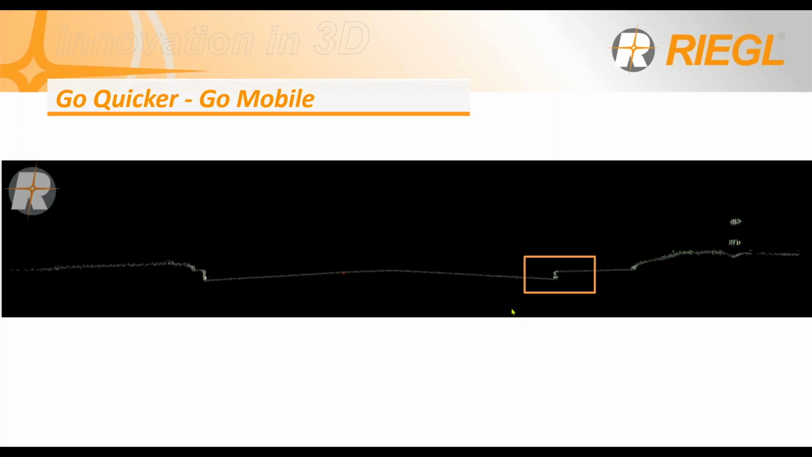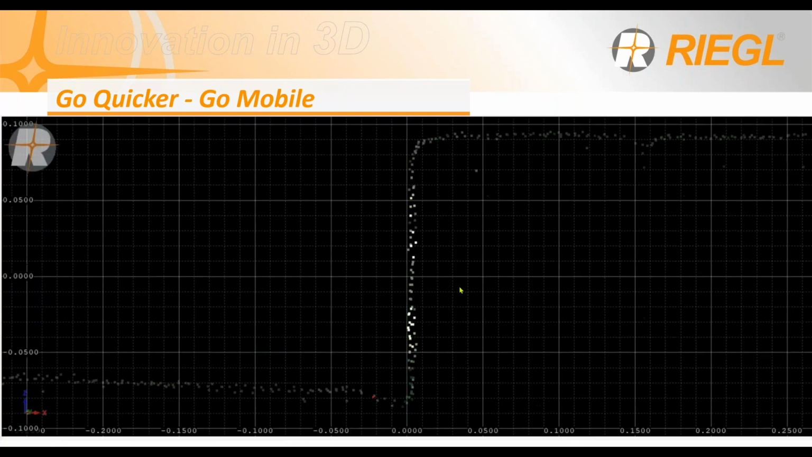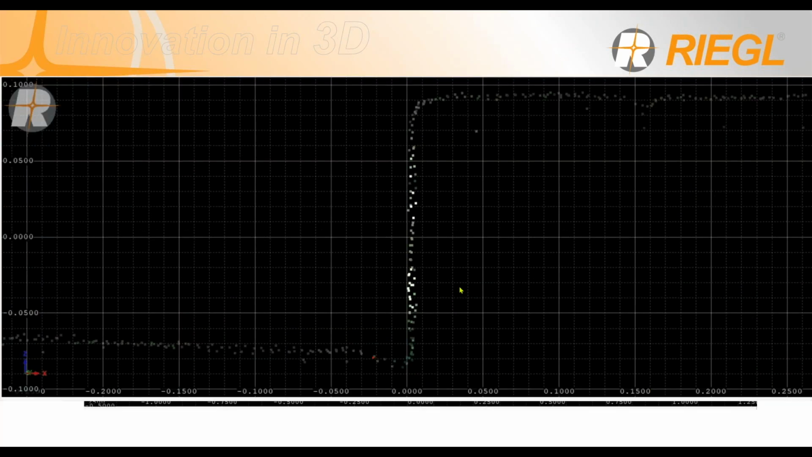I'm going to show that curve over here, and we can even zoom in and see how deep we can go, how much we can zoom in and actually see the accuracy of that point cloud. So you can see over here that millimetric precision is not just feasible with the scanner in static mode, but also as a mobile as well.